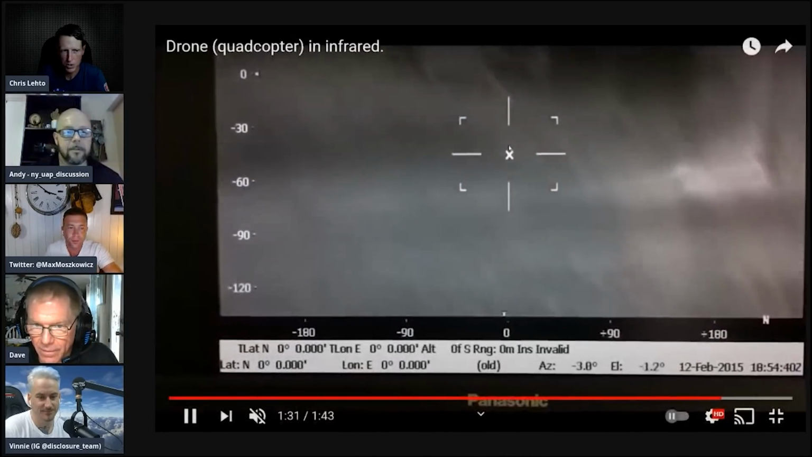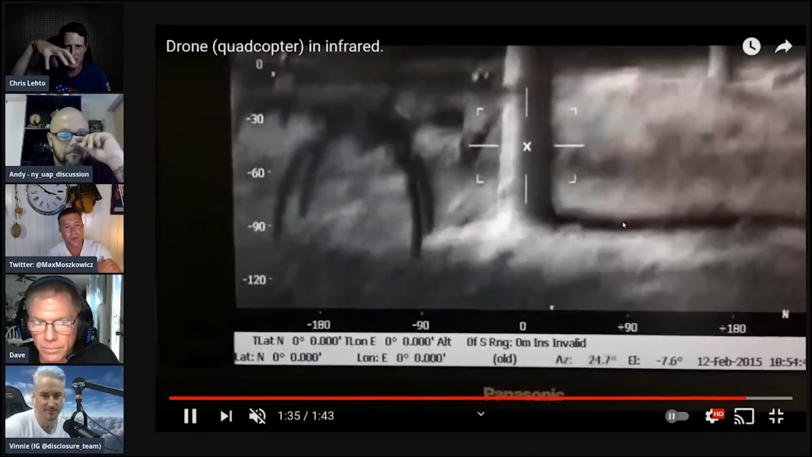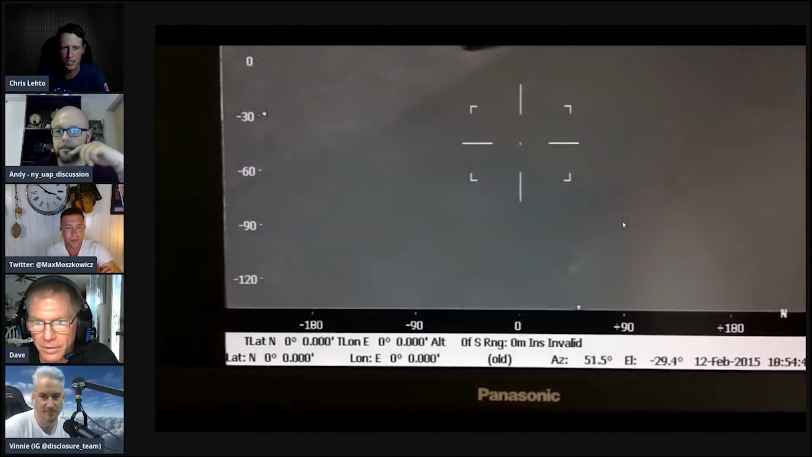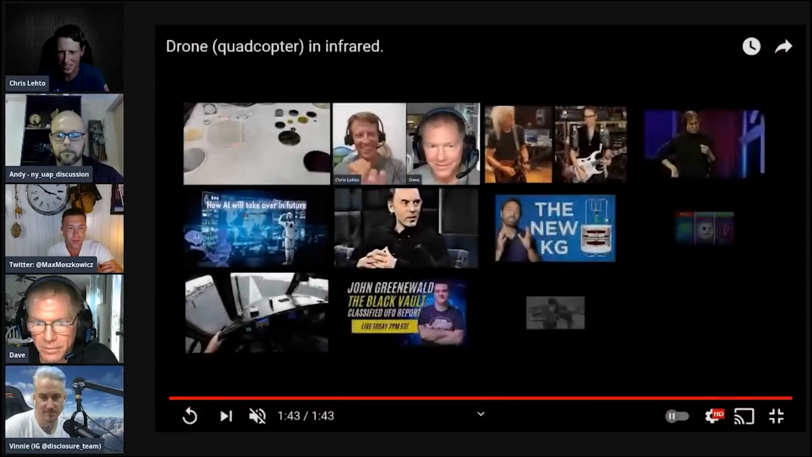It wouldn't show up as a perfect circle. We would see it moving. It looks clearly like a circle in the A-10 video. I don't know how it could be described as anything else. Could it be anything else? I guess that would be the question. I mean, it could be other things.